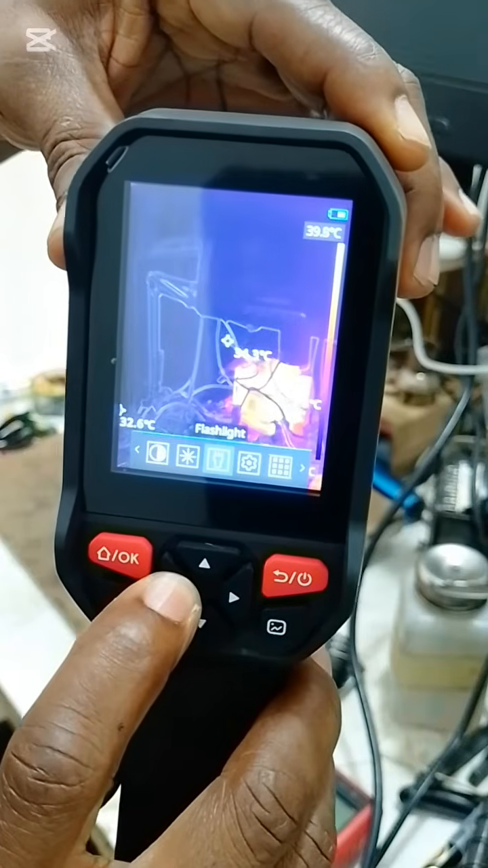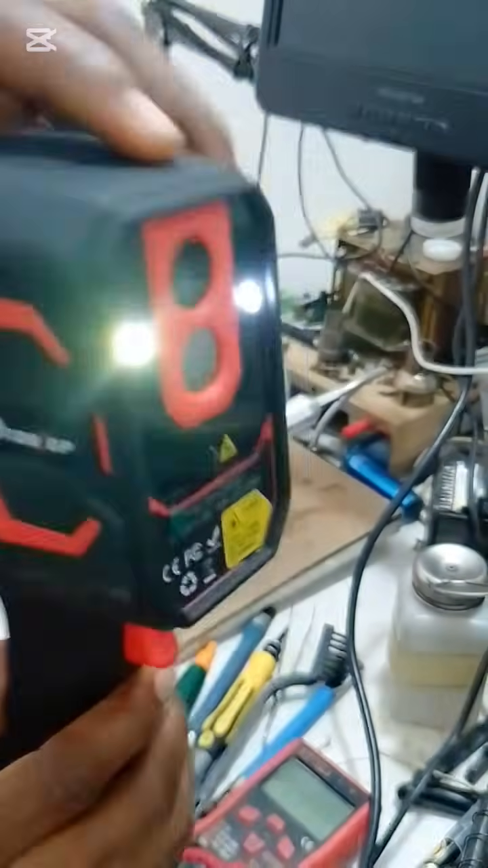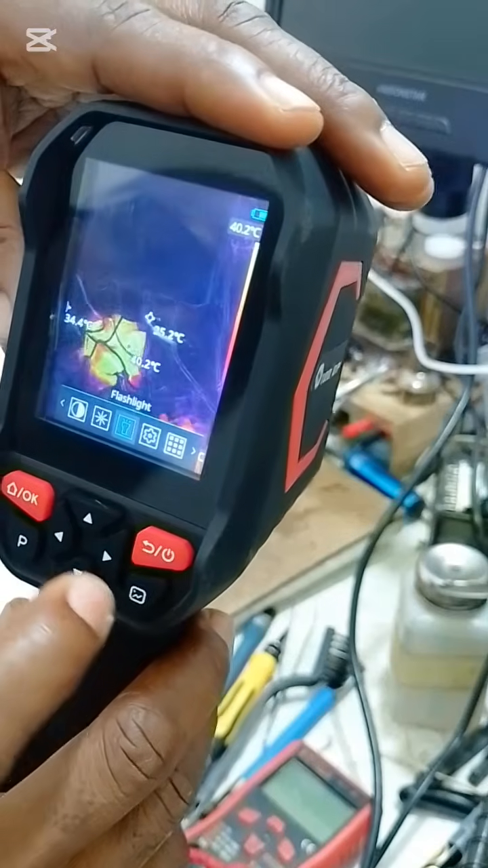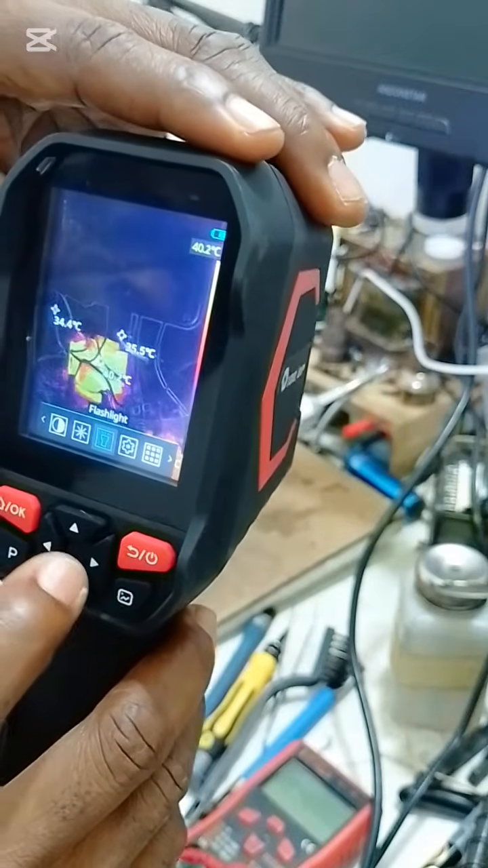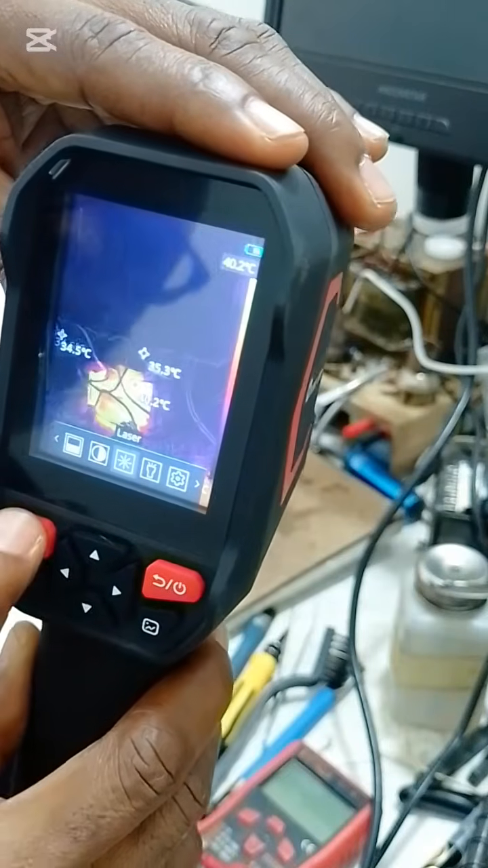We have the flashlight. Look at it. We are working in the dark room. It will allow you to see all the corners everywhere. So that is that. Then we have the laser pointer.